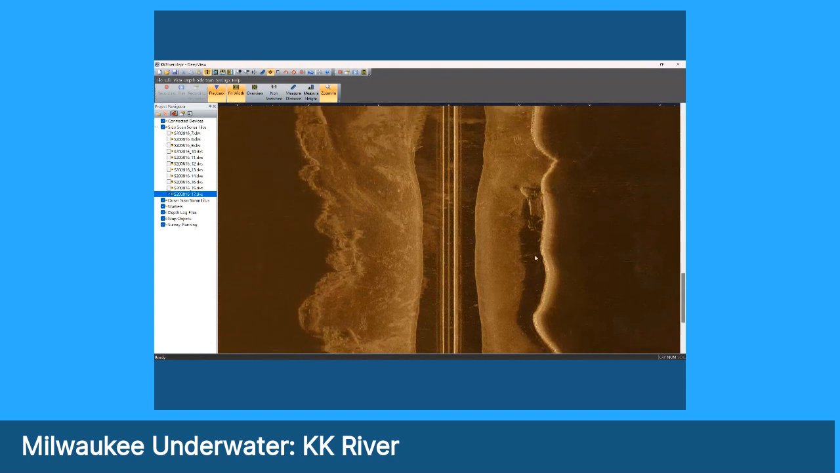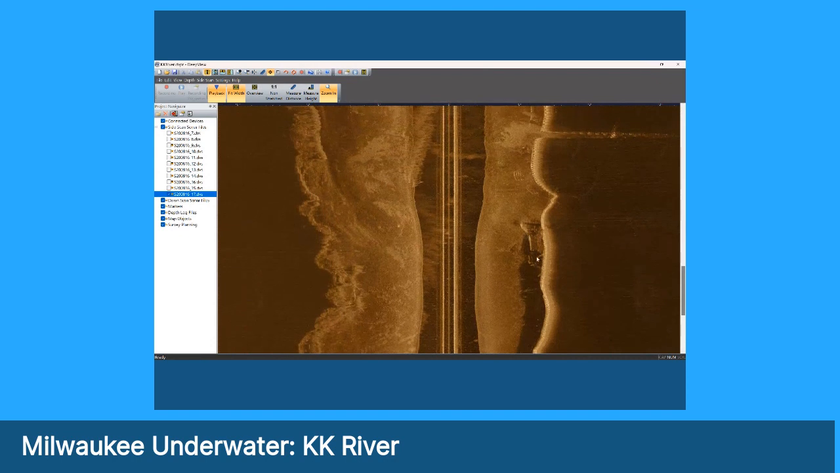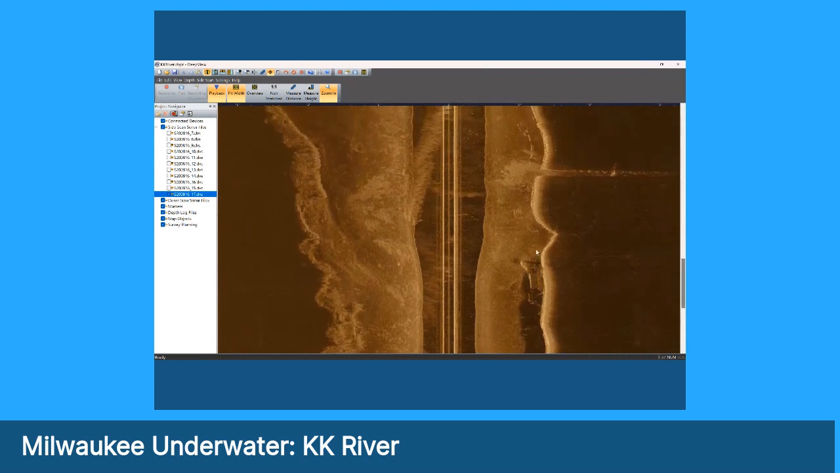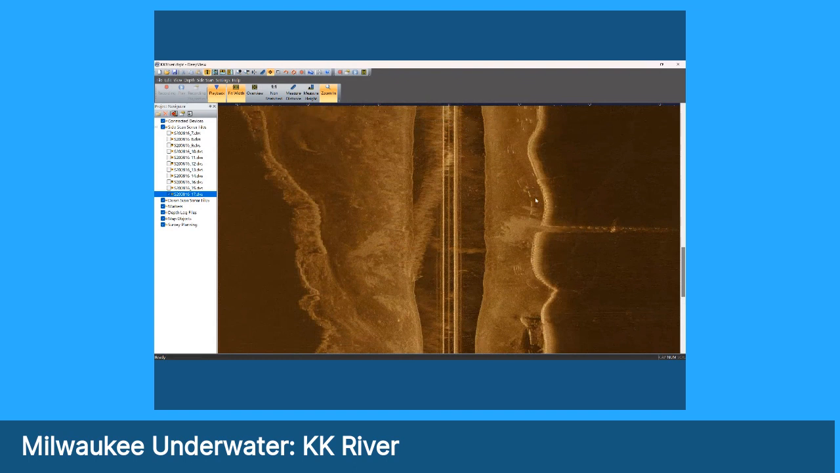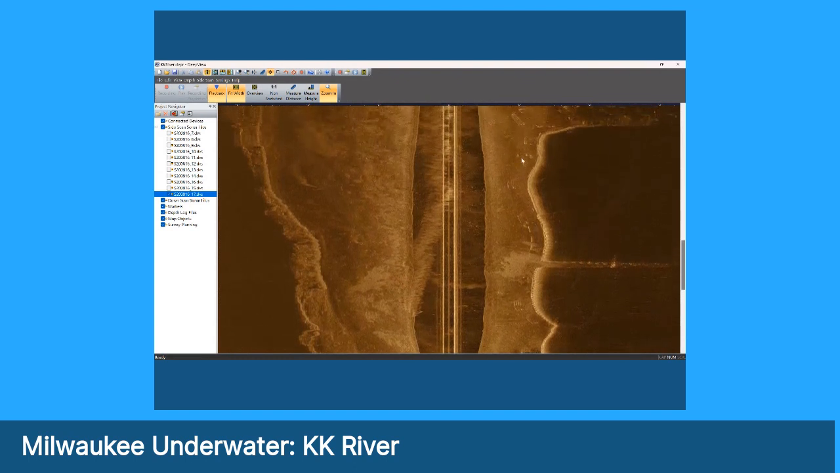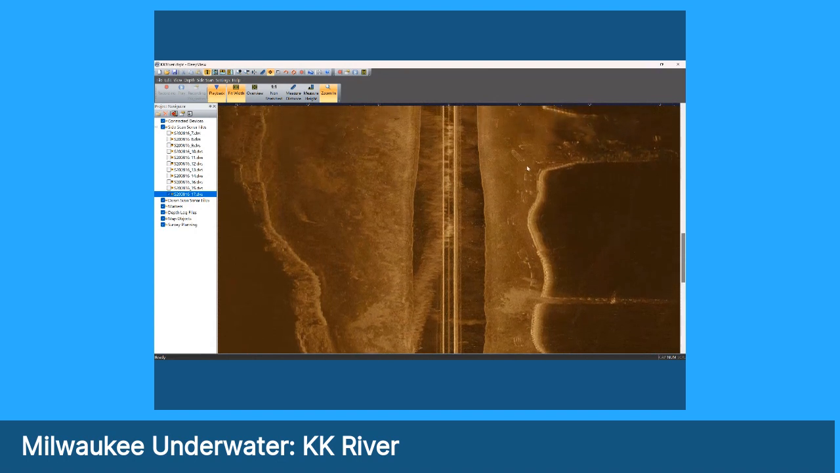There's some pretty dark, shadowy area here. Some of this stuff, when we were going over it, it may look like there was something on the side here, but it was actually a boat hull, a floating boat. Sometimes the boat will come down 5 feet into the water, and then the sonar will pick it up as if it was a feature. That's what some of these little lighter colored things are over on the right channel.